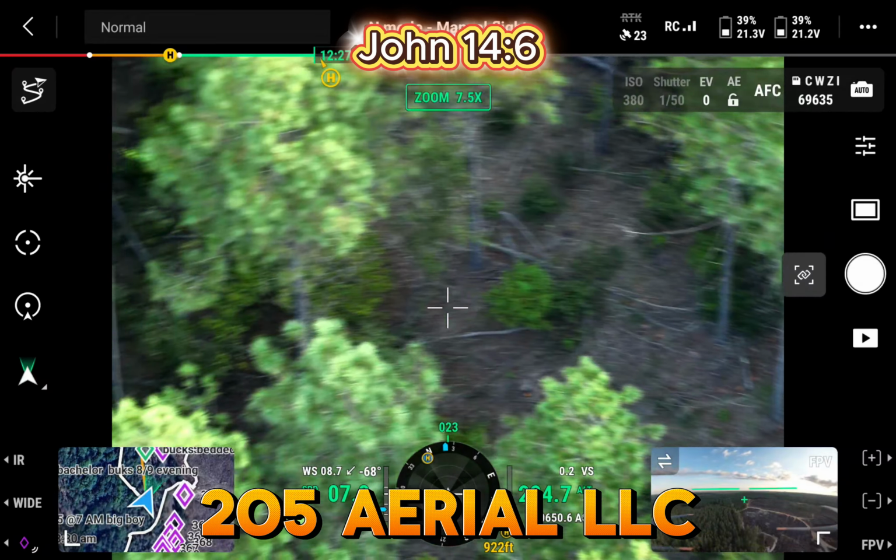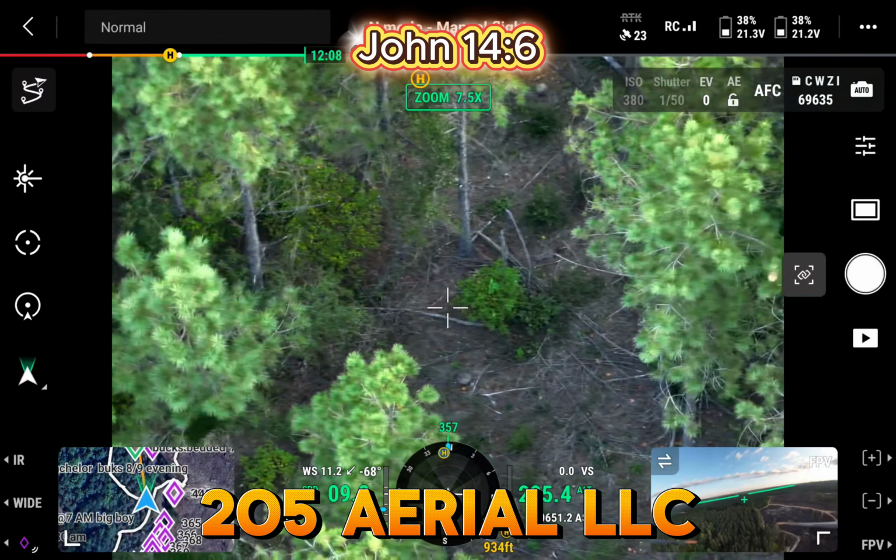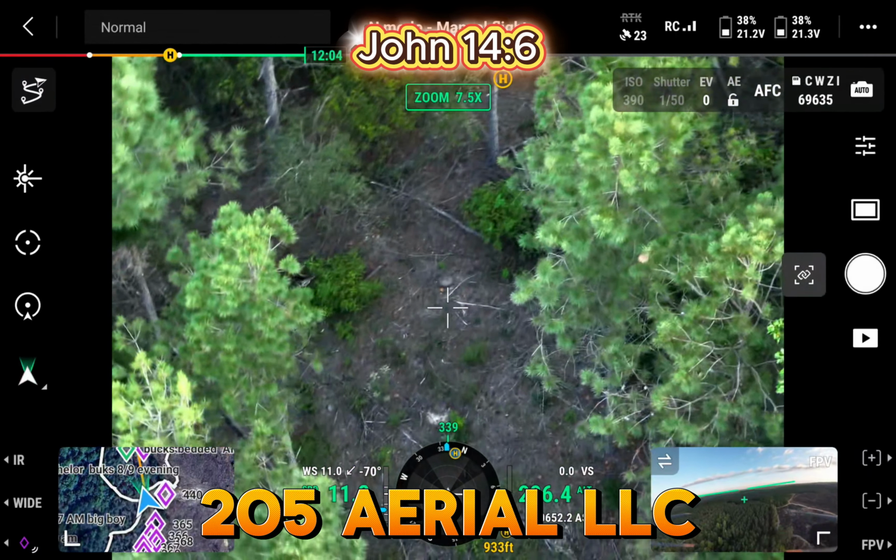But I think that low pitch hum, I don't think they mind it as much. I think the ones with a higher pitch to them probably alert the deer a lot more.